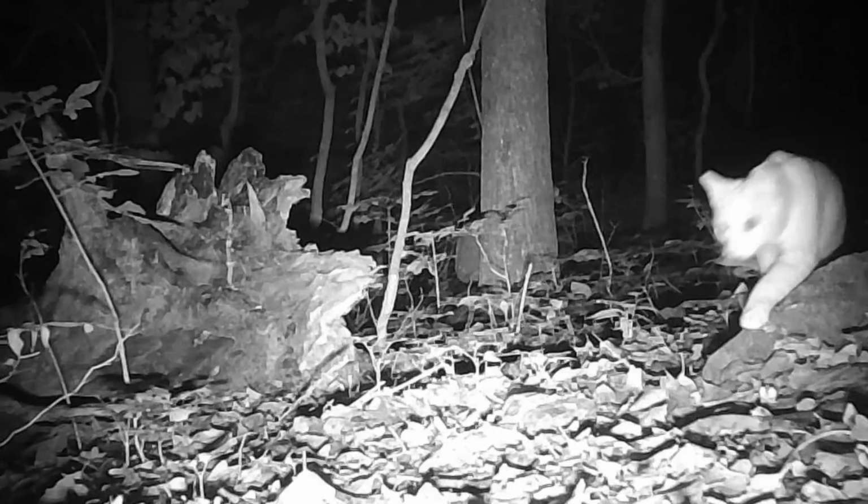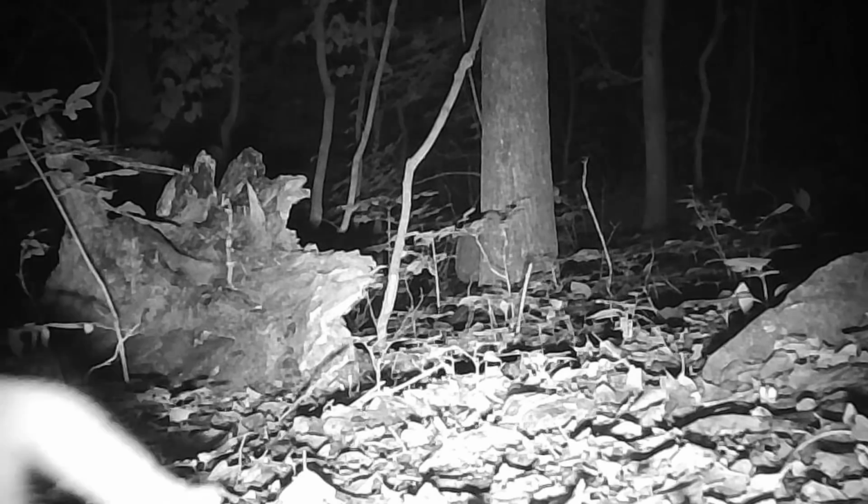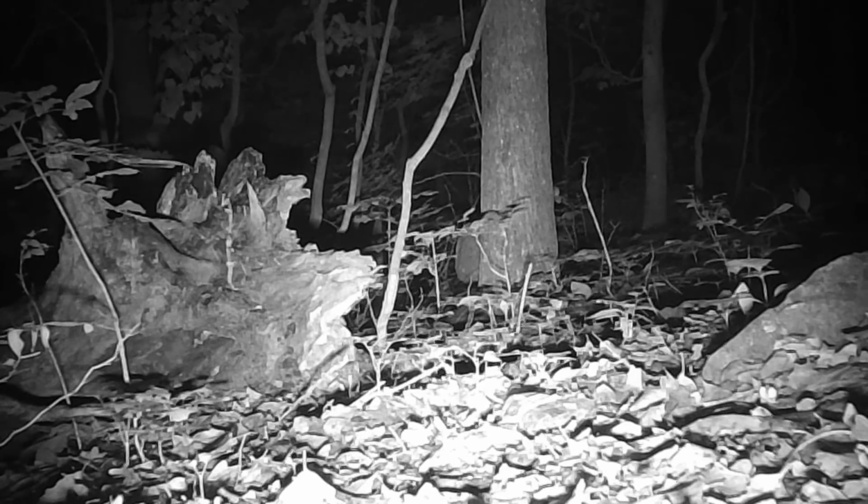Getting along, getting around awful well. Beats a handicap. Bless its heart. And there's old Yaller moving through. One-eyed house cat. Just a feral cat. And down at the pond, business as usual. You just can't see them, it's so growed up. That time of year, all these weeds. But they're there. If I get in front of the camera, I get a good picture like this. But they're there all night long unless something runs them off.